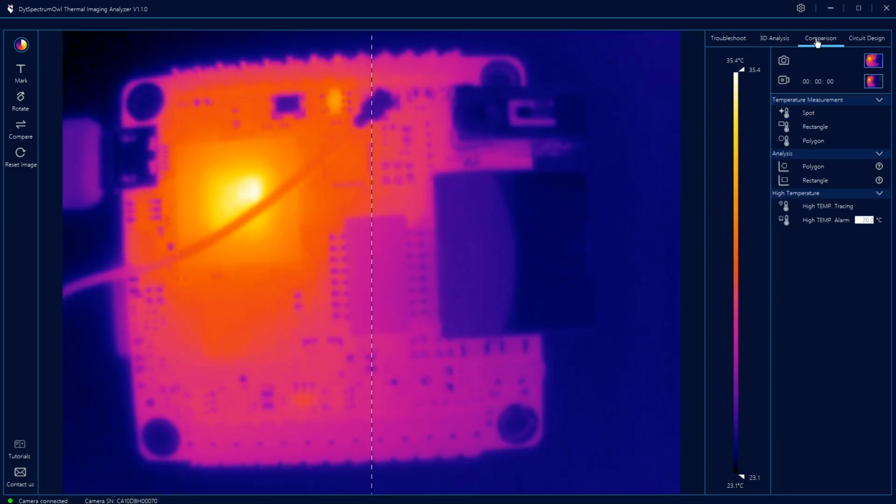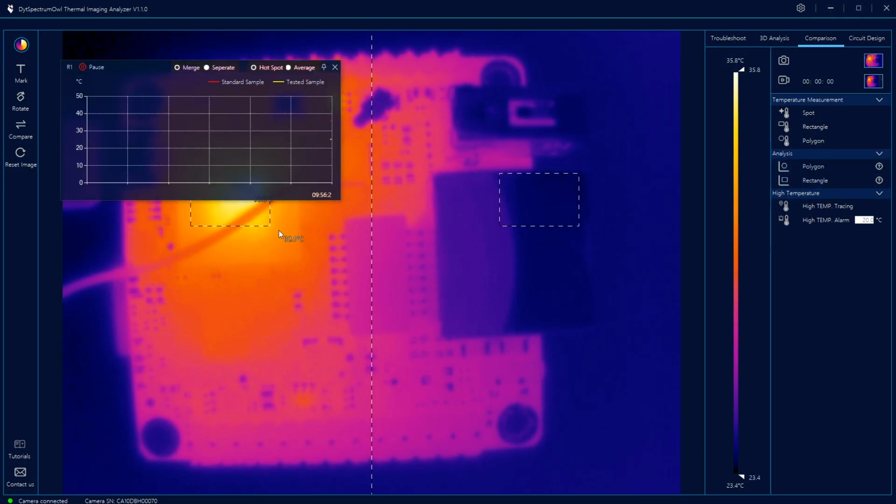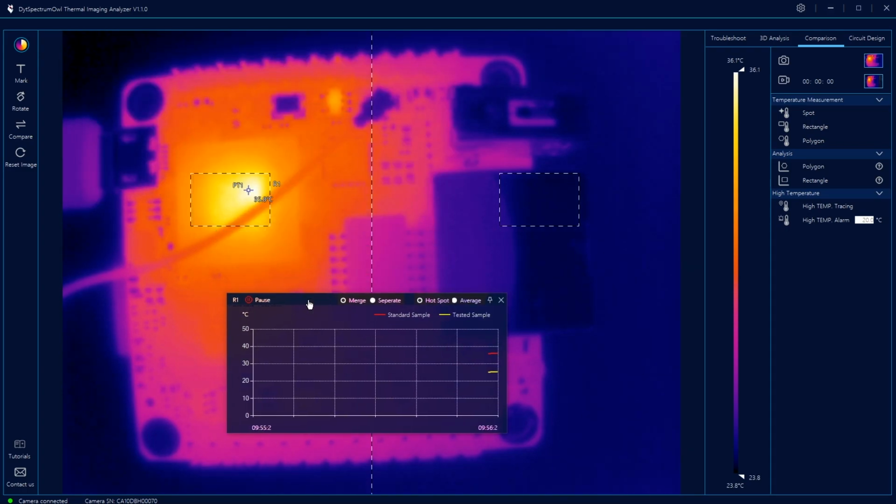Then there is the comparison function where the image is split in half. So the way you would use this is if you have a known good working board, you place that on the left, and on the right you place another identical board that you'd like to test. And this helps by automatically plotting or measuring the same defined spot or area in a graph, so you can spot the difference between the two samples. I believe it also plots the delta T.